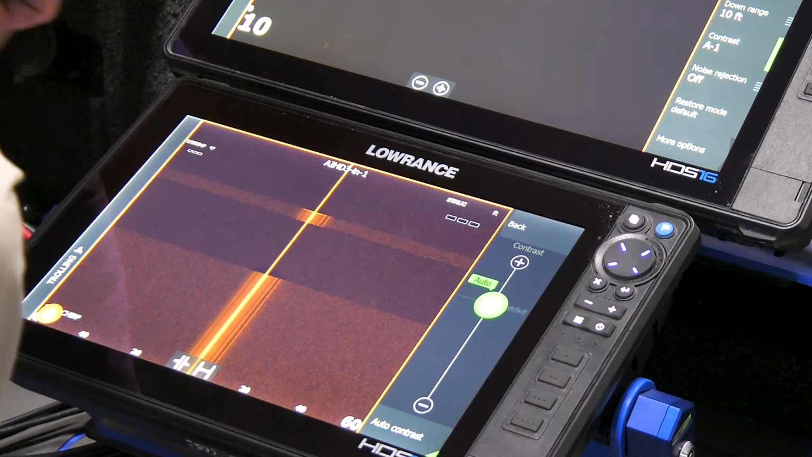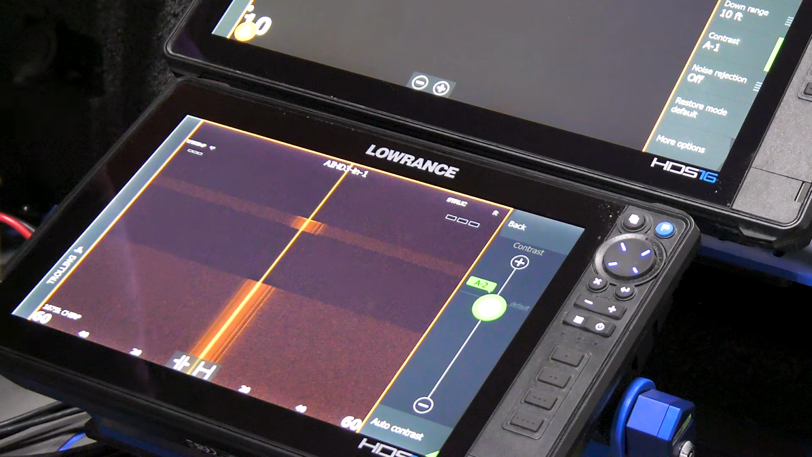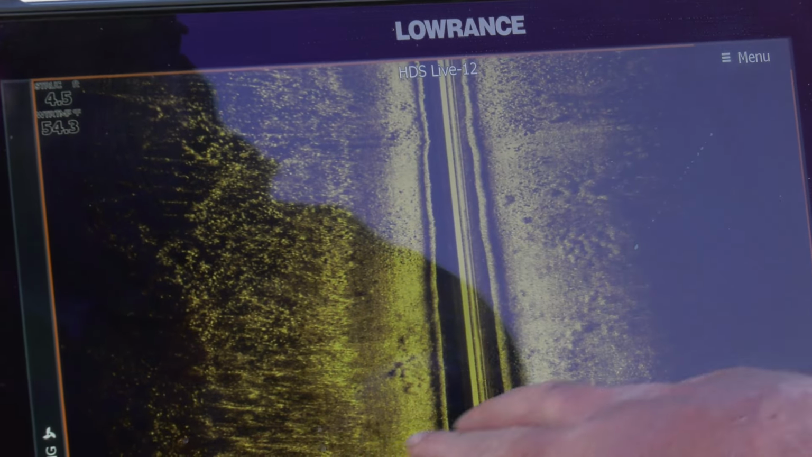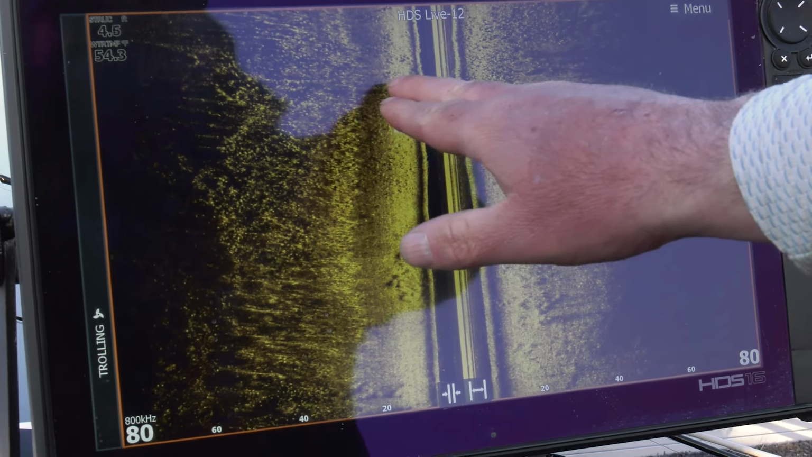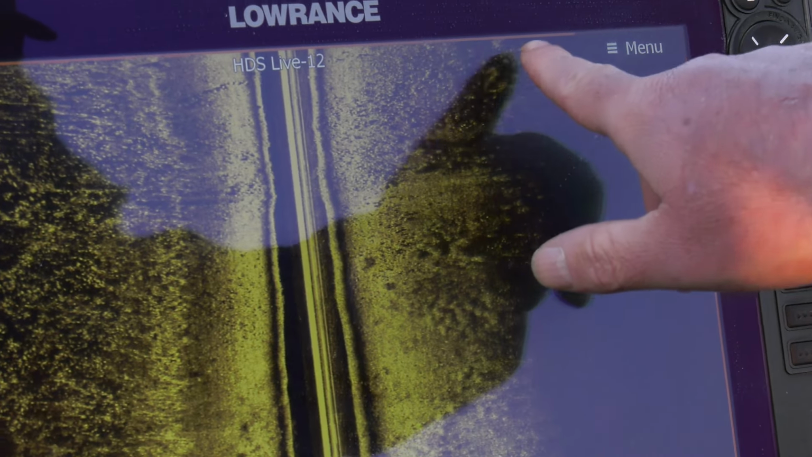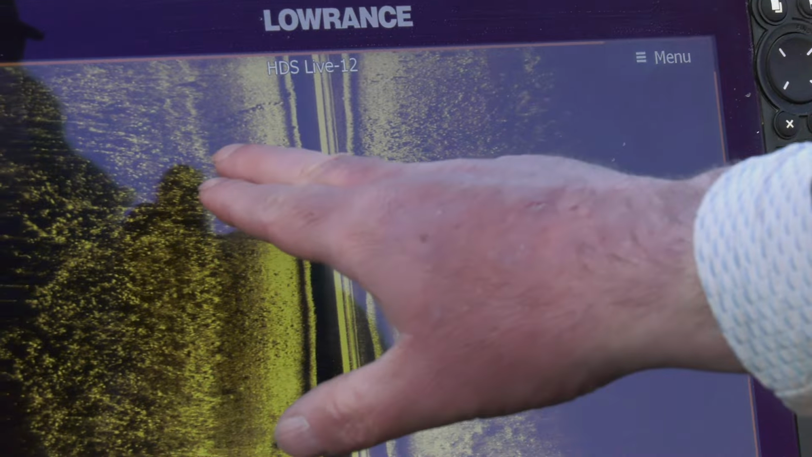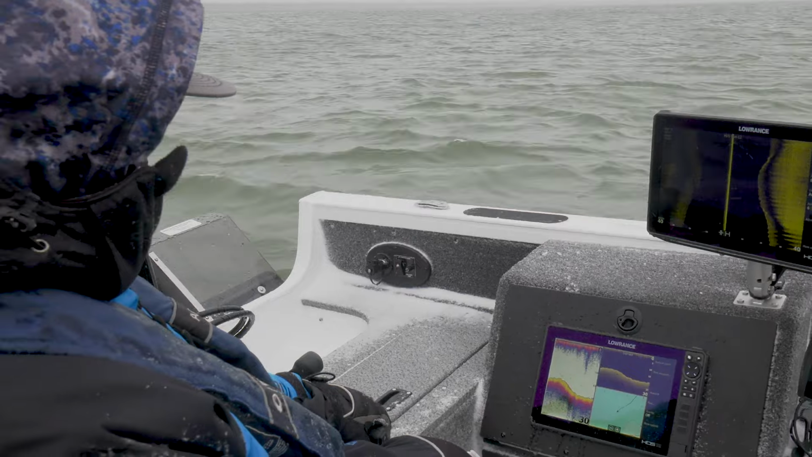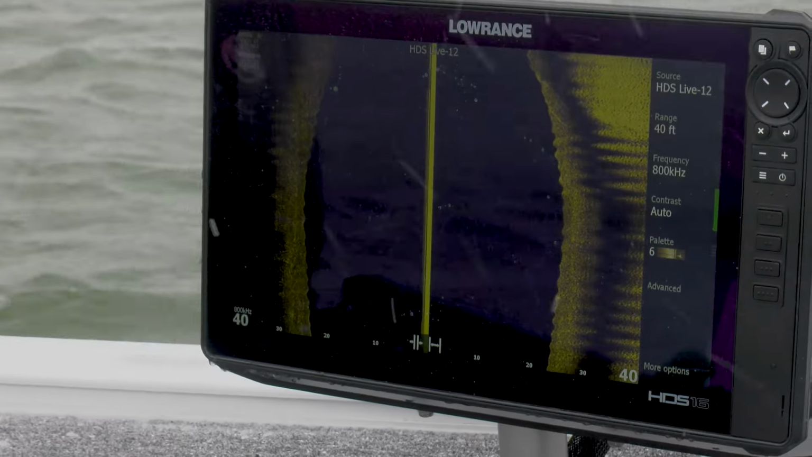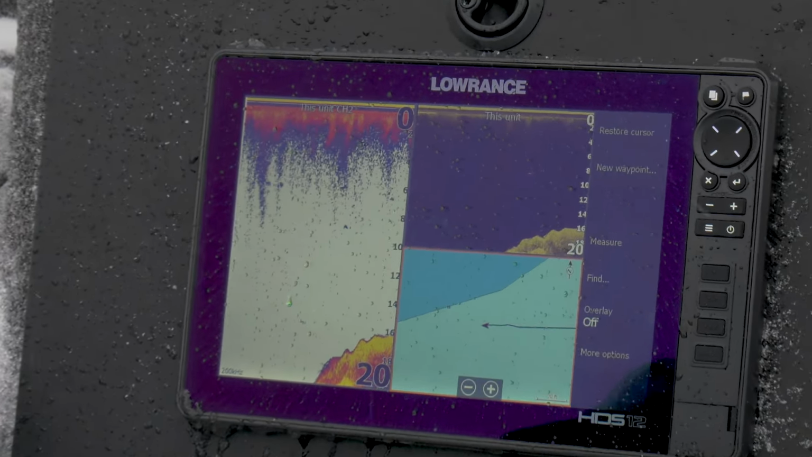And as far as contrast, you can tune that out. Palette, that's personal preference, but basically just adjust your settings so you can see the best picture. You'll know it when you see it, in the sense that if you're getting good clarity, good sharp readings on the bottom, that's how you know that your side imaging is set up. So what I encourage people to do is drive over bottoms, drive through areas where you have some familiarity, even if it's a boat dock, a rock pile at the end of the boat ramp, whatever it is. Drive by something where you know there's rocks, where you know that there's a certain type of bottom, and then you can tweak your settings so that you get the best picture.